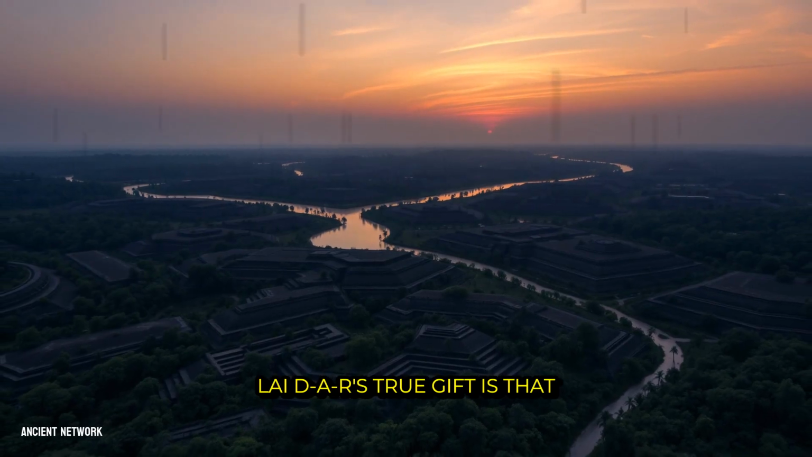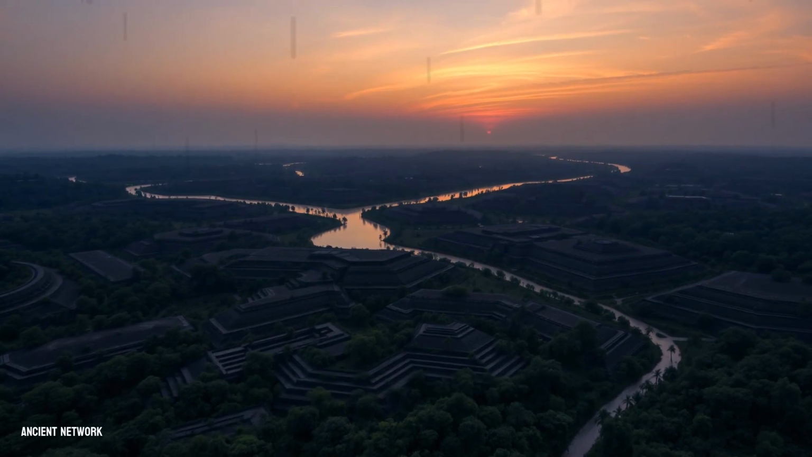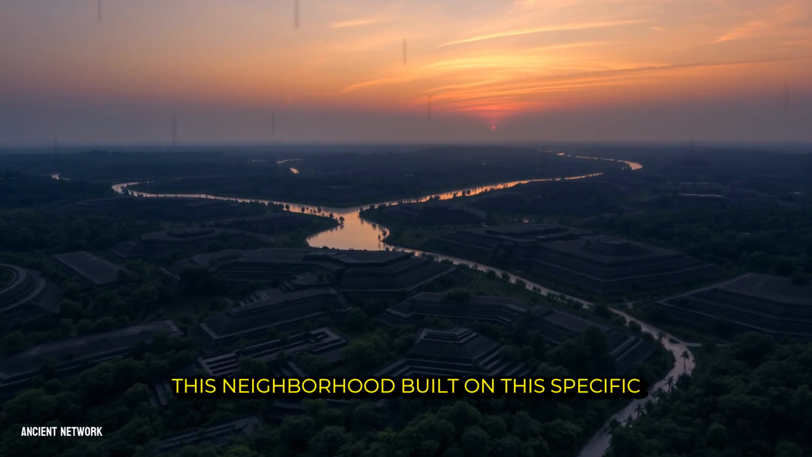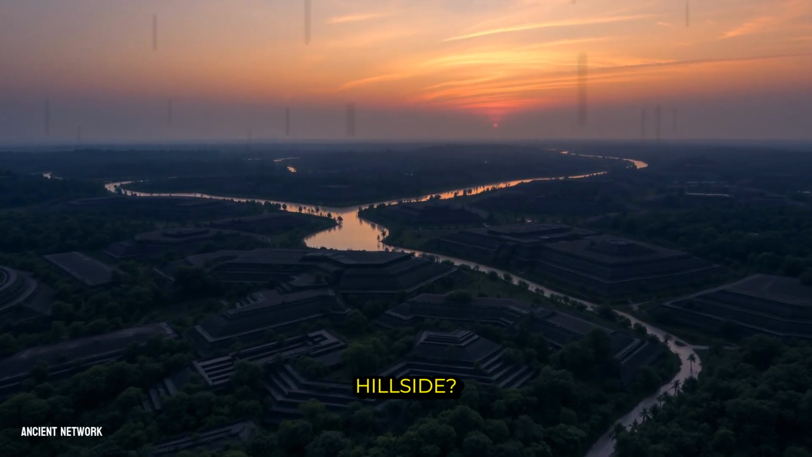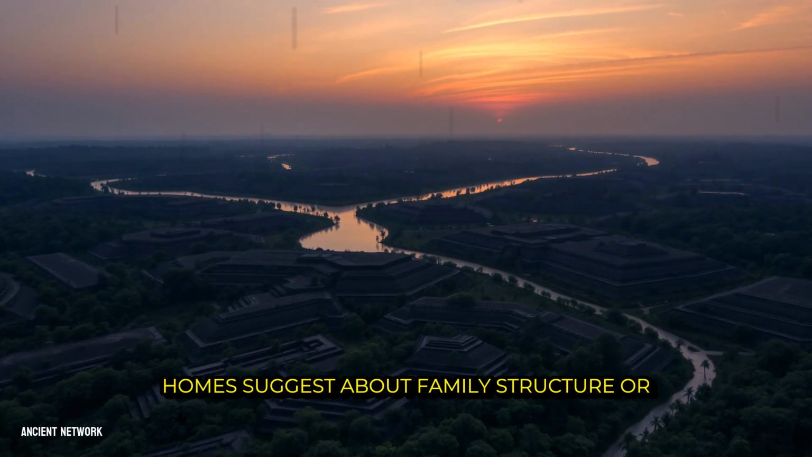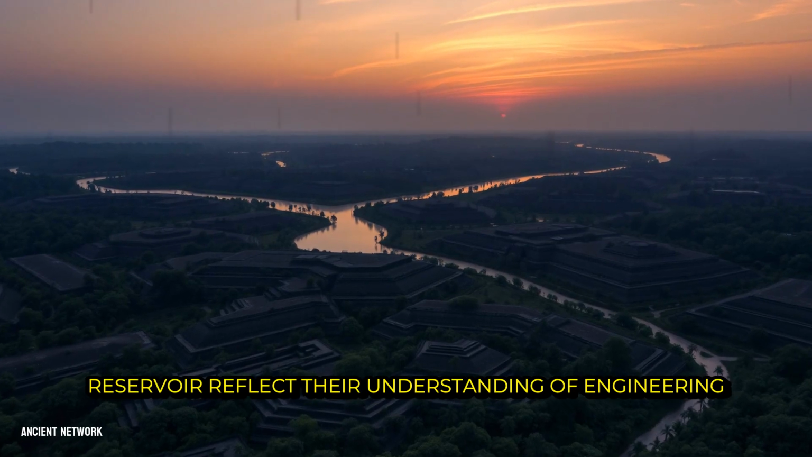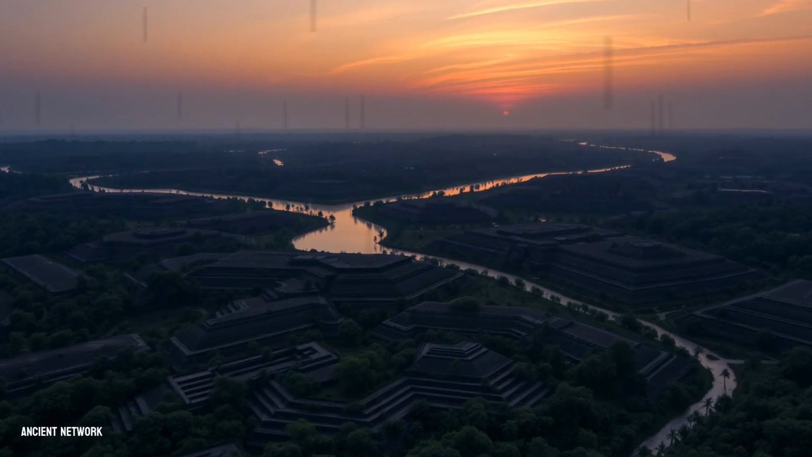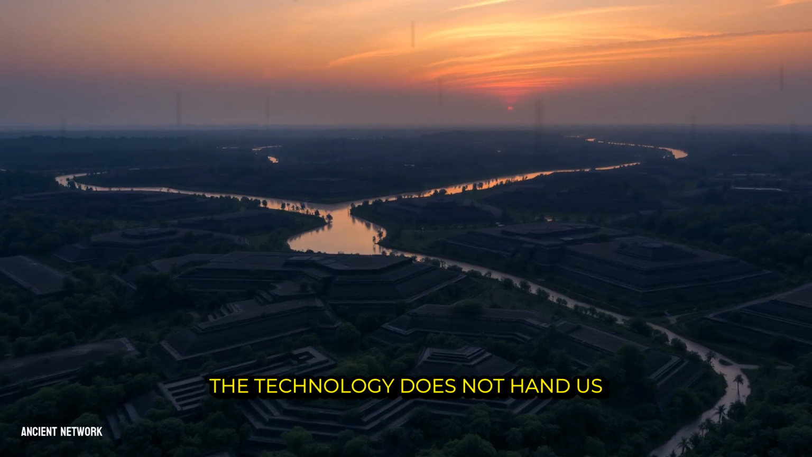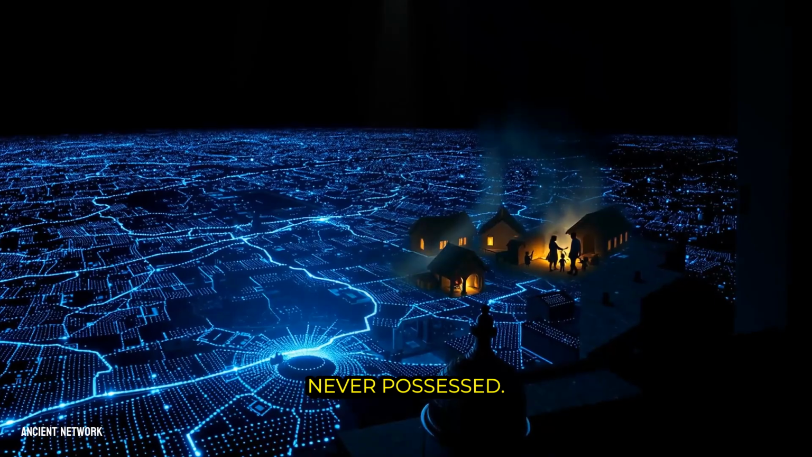LiDAR's true gift is that it allows us to ask profoundly better questions. Instead of wondering where to dig, we can now ask, why was this neighborhood built on this specific hillside? What does the layout of these homes suggest about family structure or social hierarchy? How did the design of this reservoir reflect their understanding of engineering and their relationship with the gods of rain? The technology does not hand us the answers, but it frames the inquiry with a clarity we have never possessed.